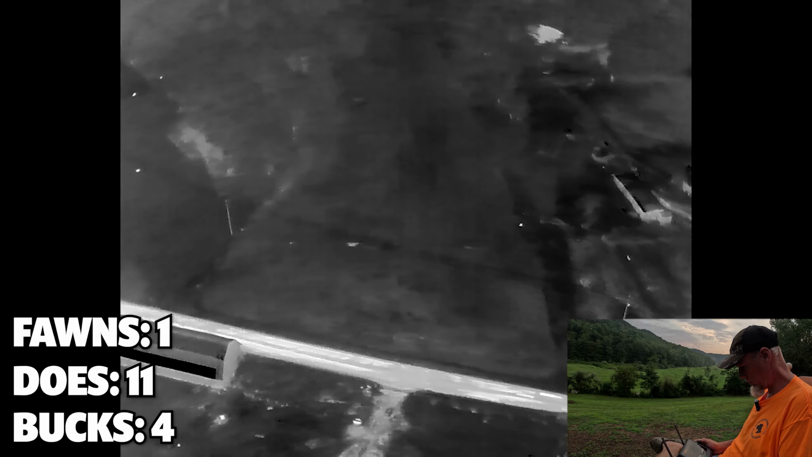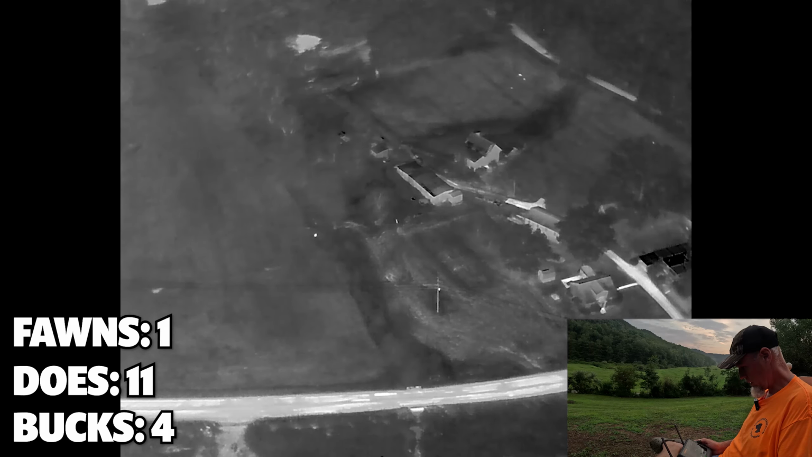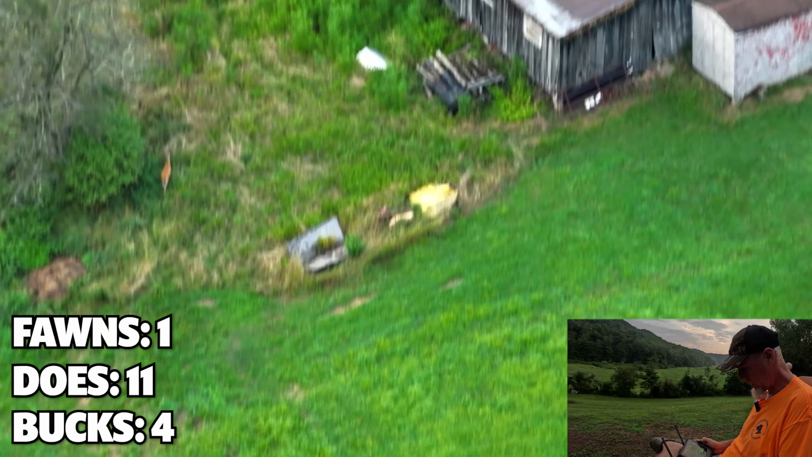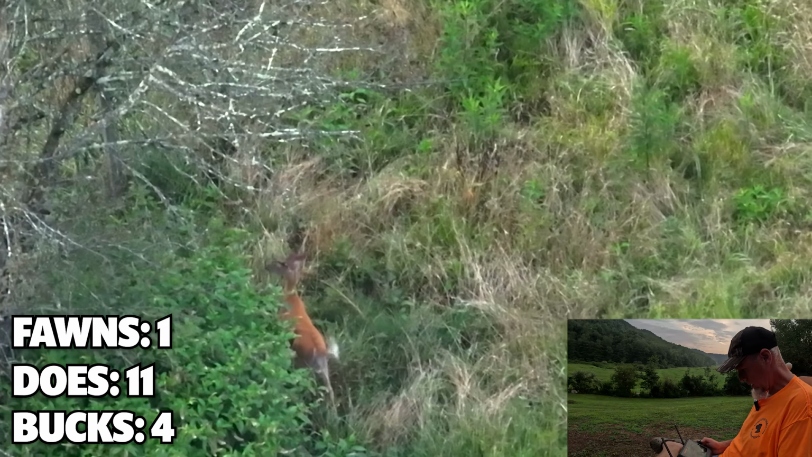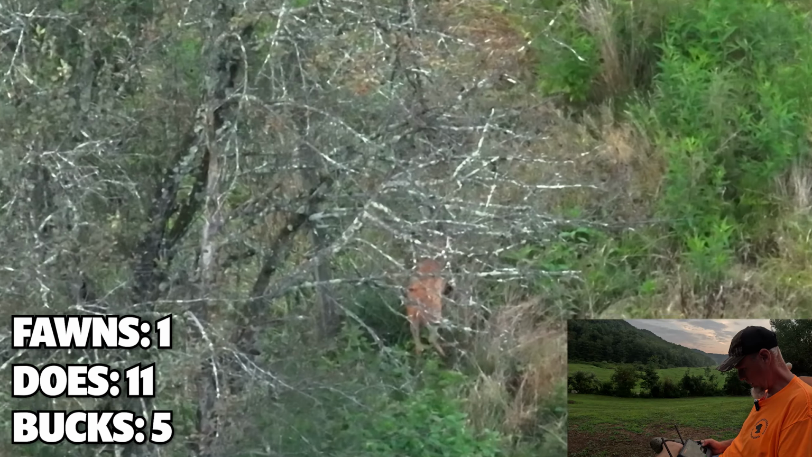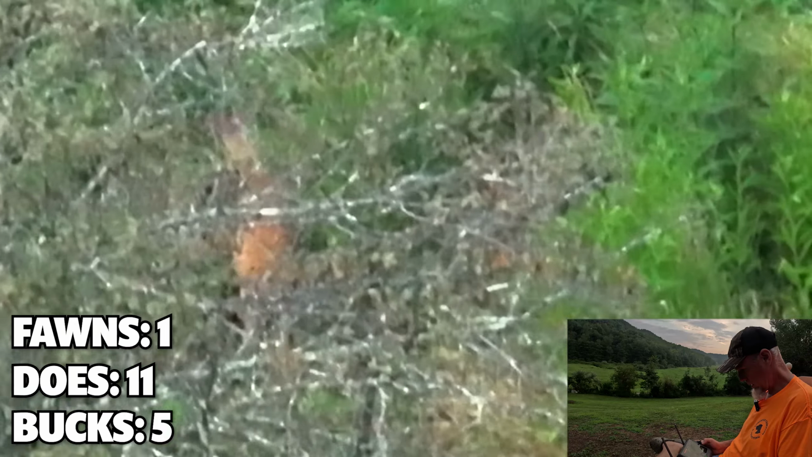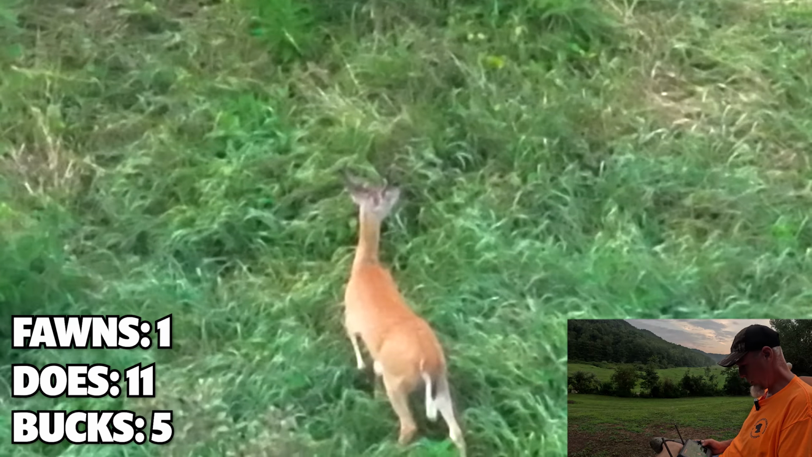Oh, here we go. We've got some hits going on and some deer moving. There's a deer. Oh, it's a buck. Small buck. Hard to tell. I'm thinking a 6-point. It's coming out in the open there. Pretty interesting.